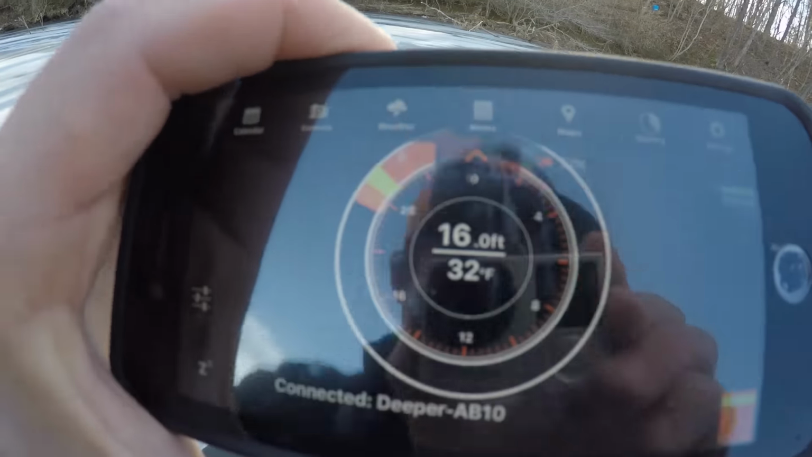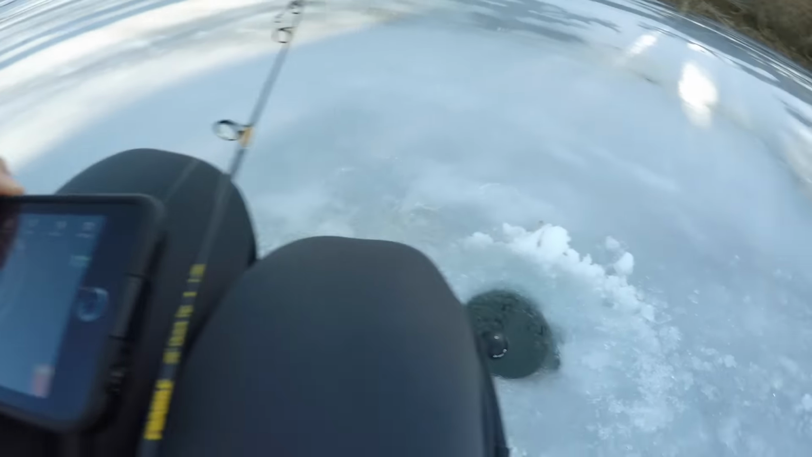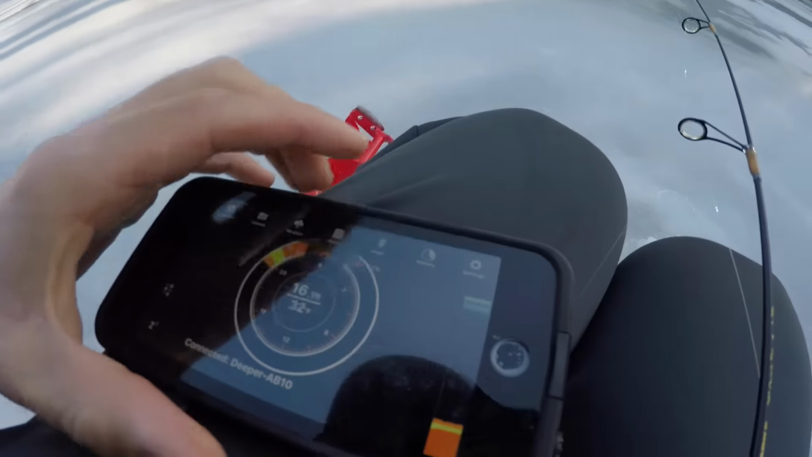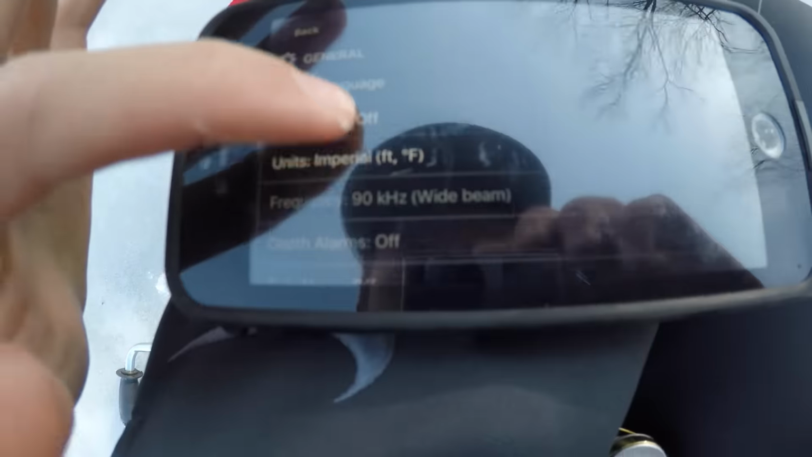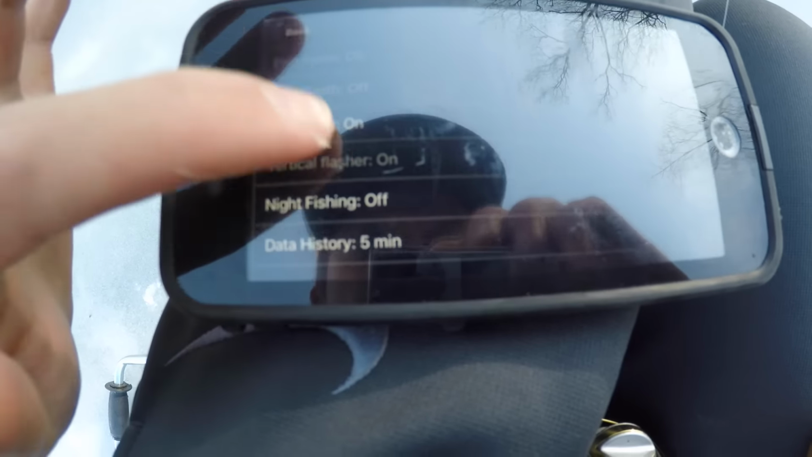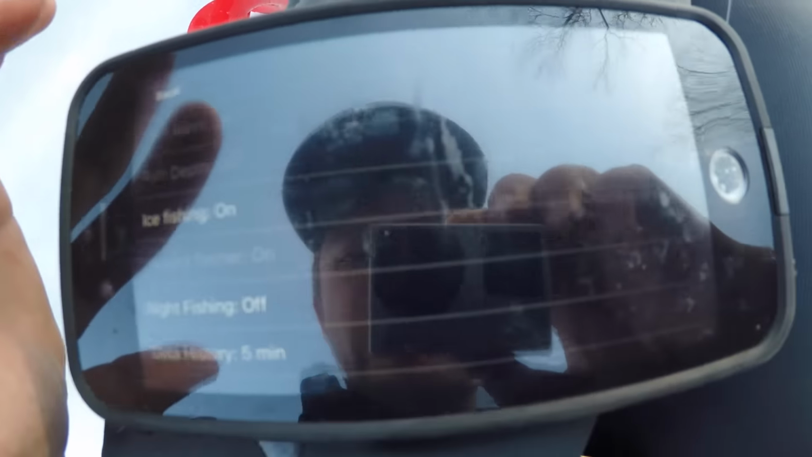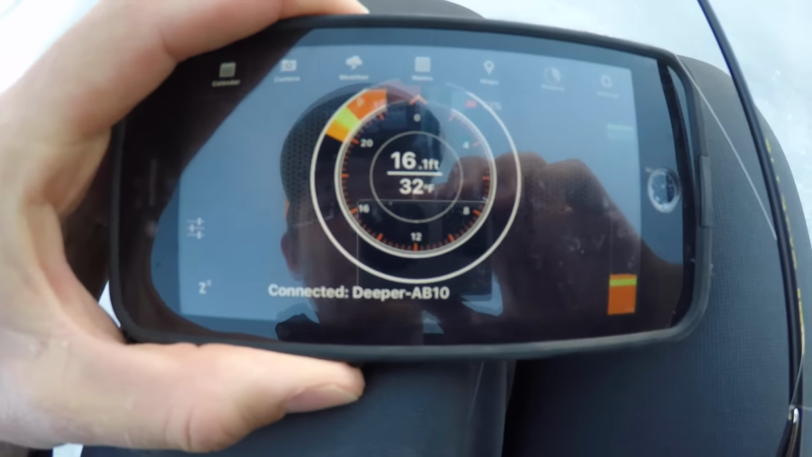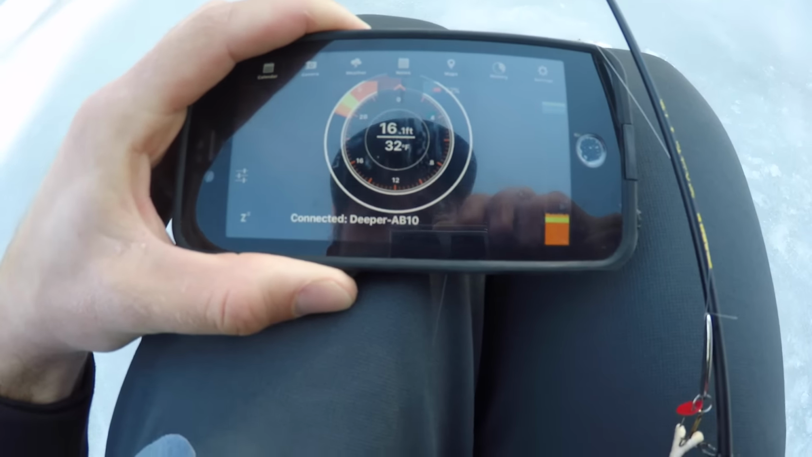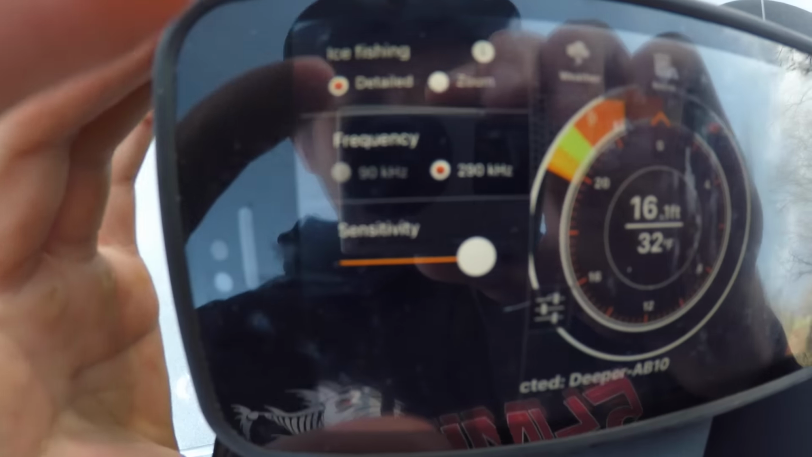And another thing is it partners up with your phone. So what you want to do for ice fishing is simply put it in the hole that you're fishing. And what I do is I go down to ice fishing, and you want to put ice fishing mode on for when you're ice fishing. This is going to let you have a vertical flasher, which is what you use when you go ice fishing. And if you click right here, this is going to give you your options on it.